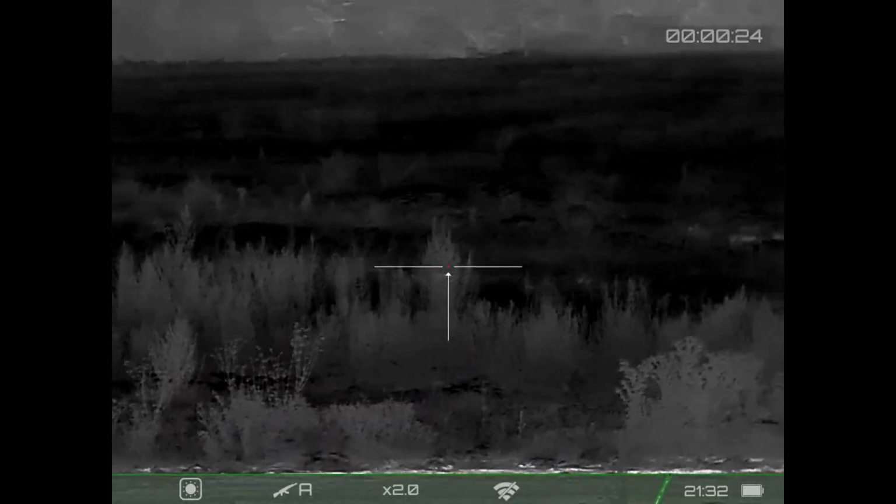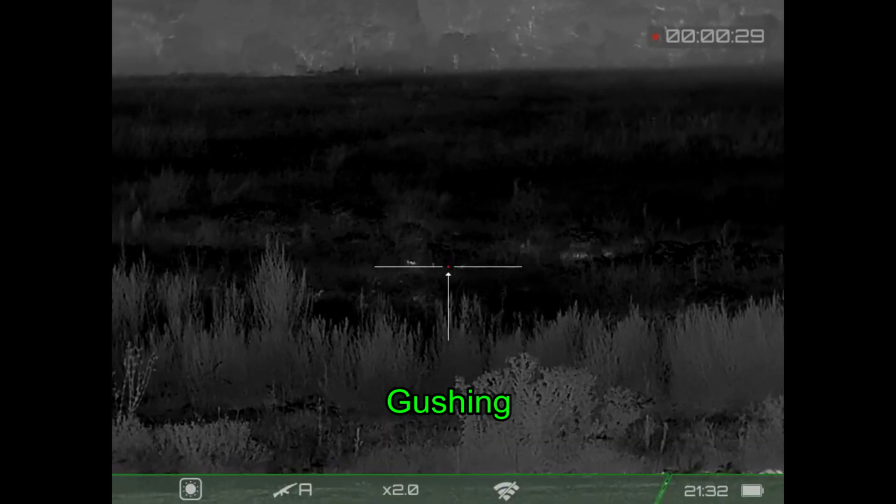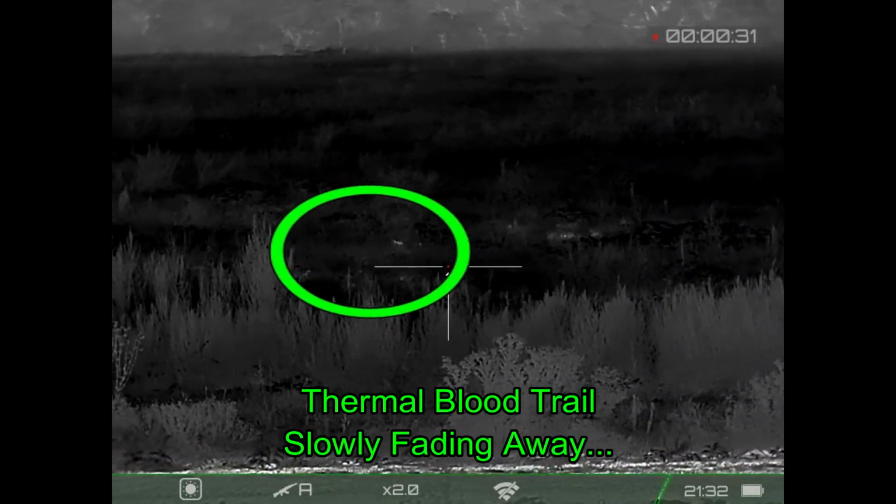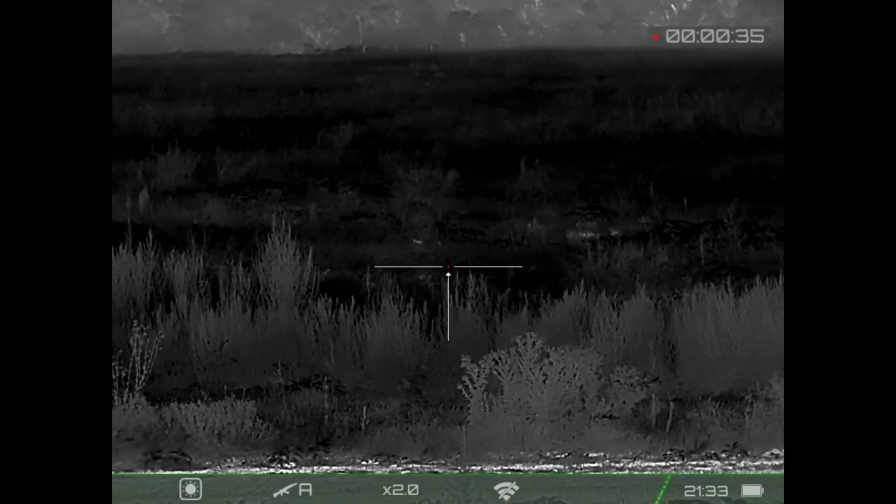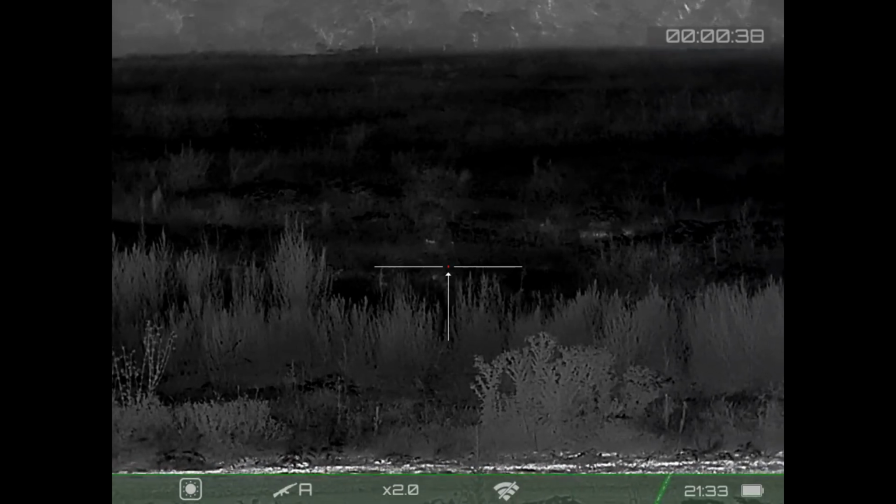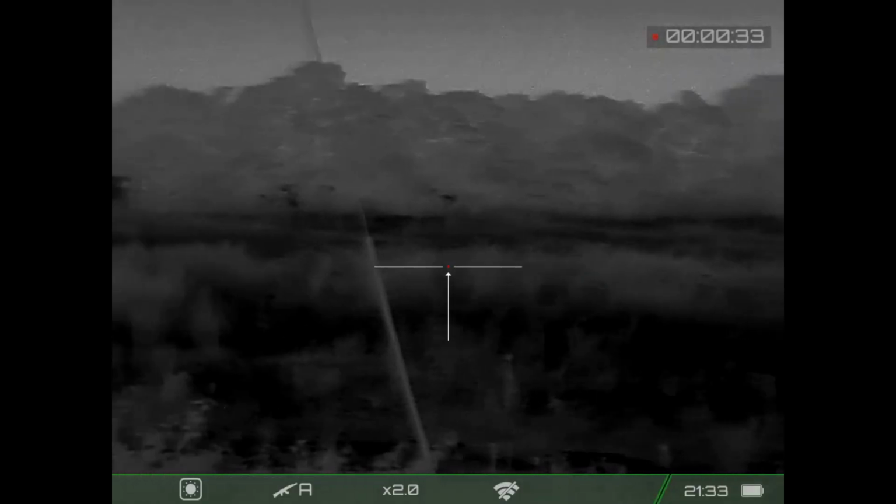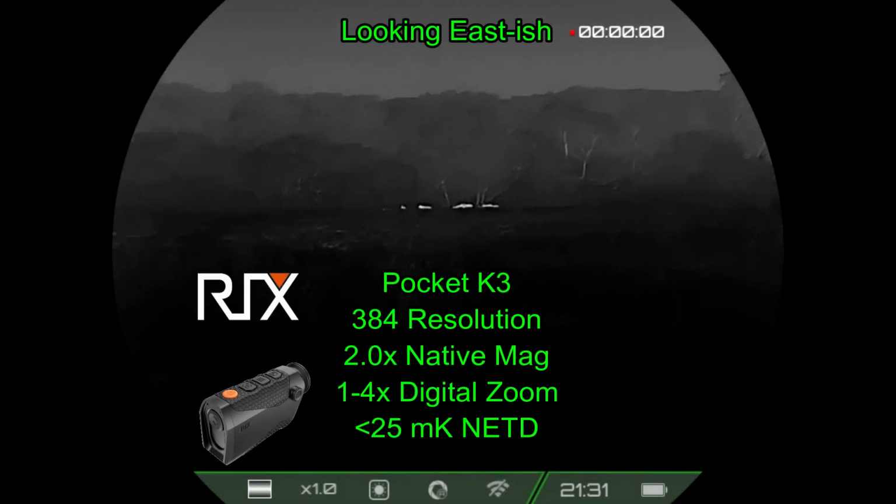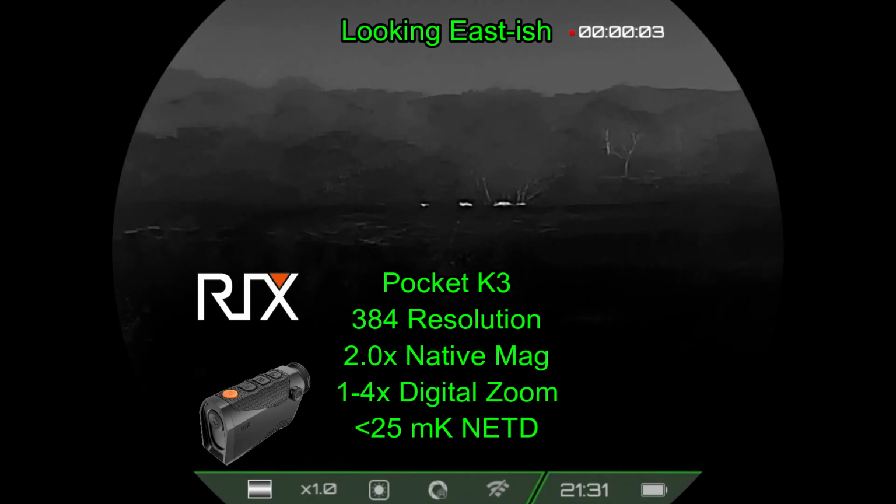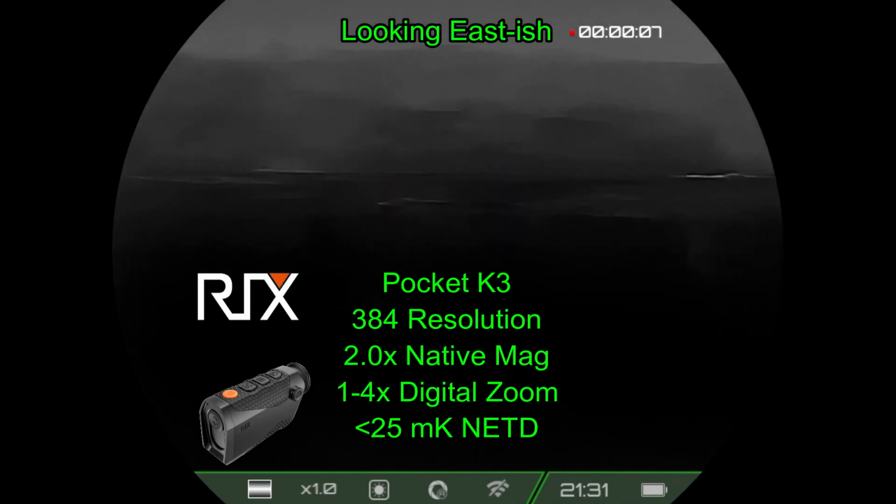Now check this out. He's gushing pretty good, or she's gushing pretty good, makes a final hop and is down. Got a thermal blood trail left behind that's quickly fading. And after a few minutes scanning the field, oh boy, nothing is visible. And now I get the Ricks Pocket K3 thermal spotter out of the truck. It's a 384 resolution, 2x native magnification with up to 4x digital zoom.